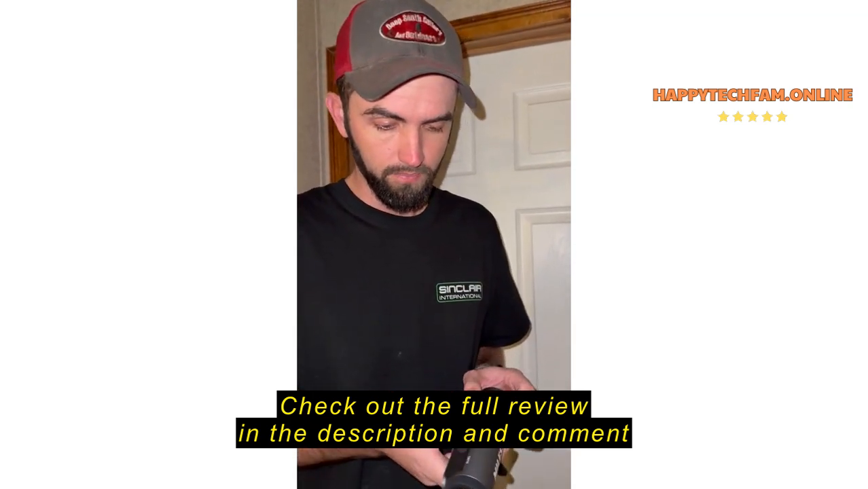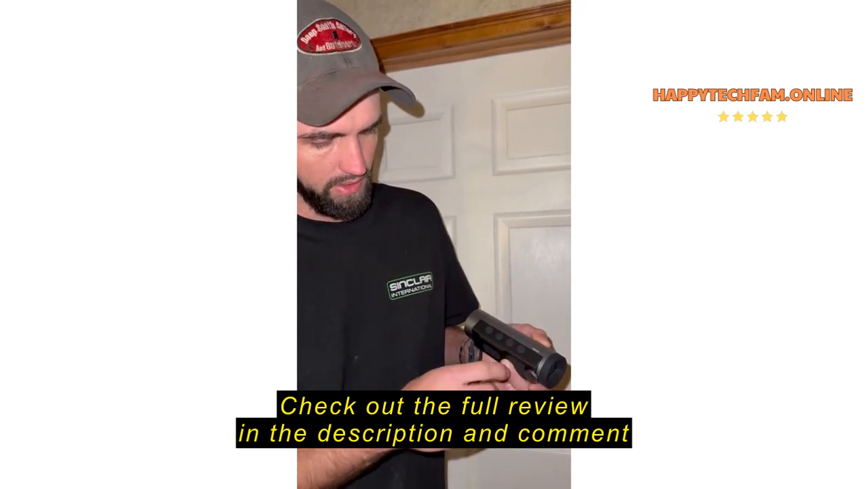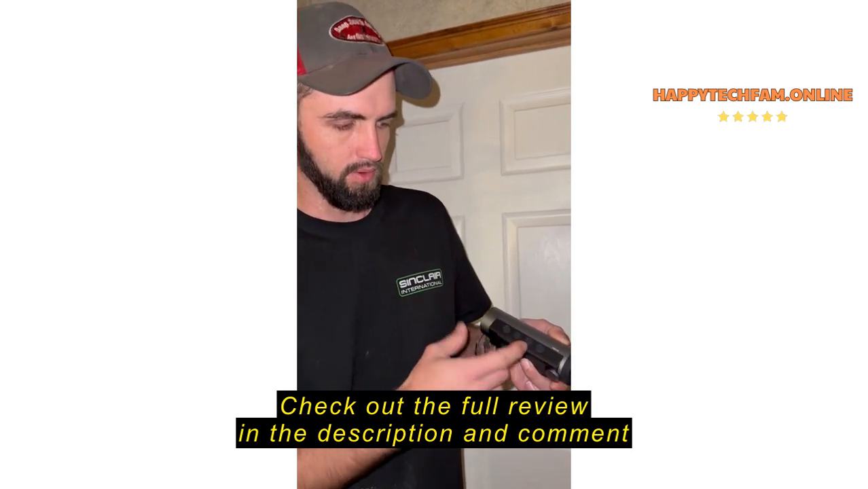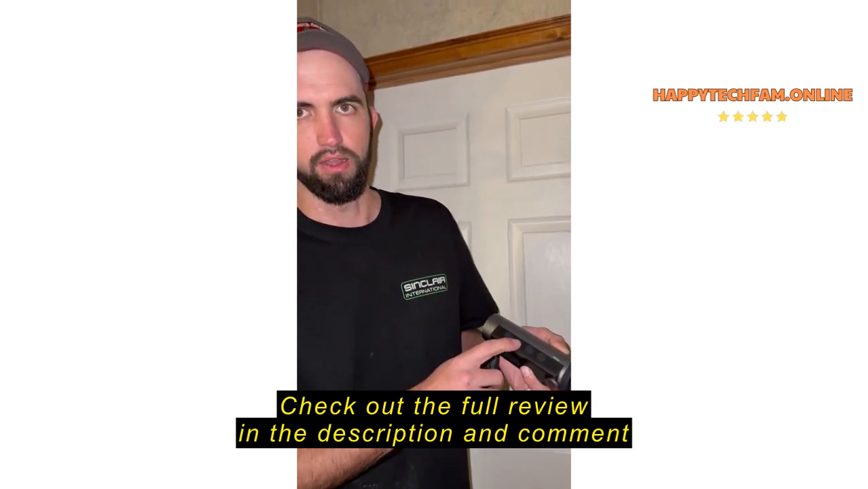It's not much worse than my AGM thermal, which is really good, and this is pretty close to the same quality. And it's got your power button right there. This right here can zoom in. It'll zoom in like full power, I think, if I'm not mistaken. That right there will make it black hot, white hot, green hot, red hot, or so forth. And then this button right here actually takes a thermal picture.